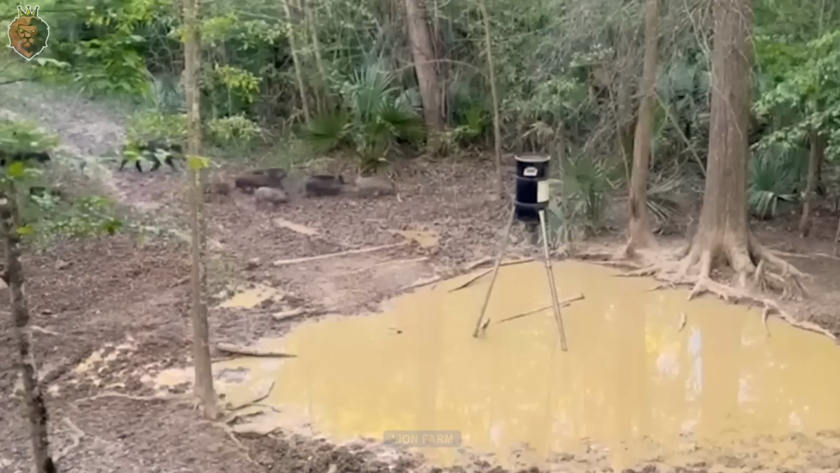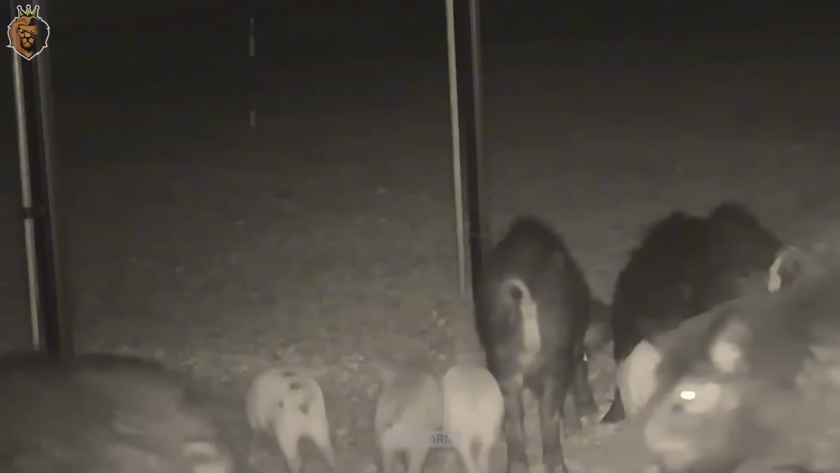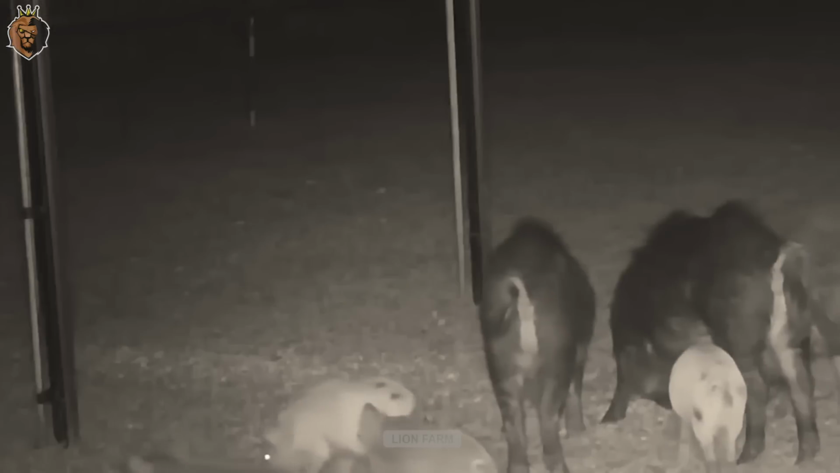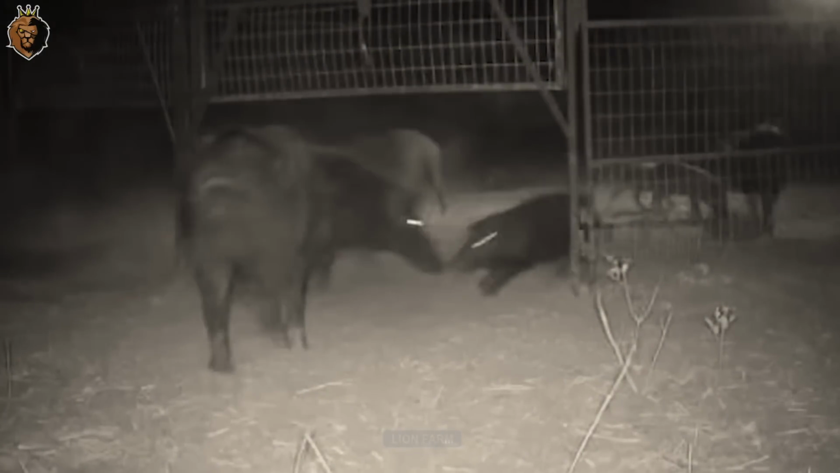The ideal location is near water sources where signs of wild boar activity, such as rooted soil, wallowing marks, or footprints, are abundant. Pre-baiting the area for 3 to 7 days helps the boars get used to the spot and feel safe entering the trap, boosting capture rates up to 60%.